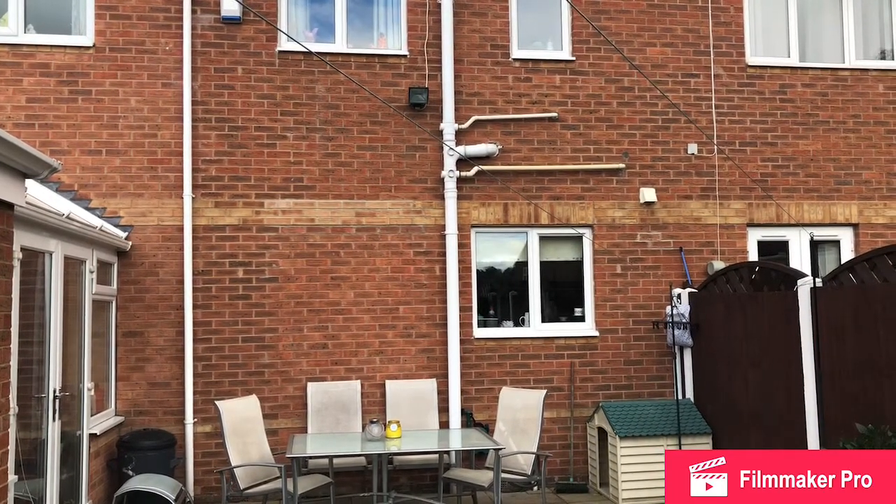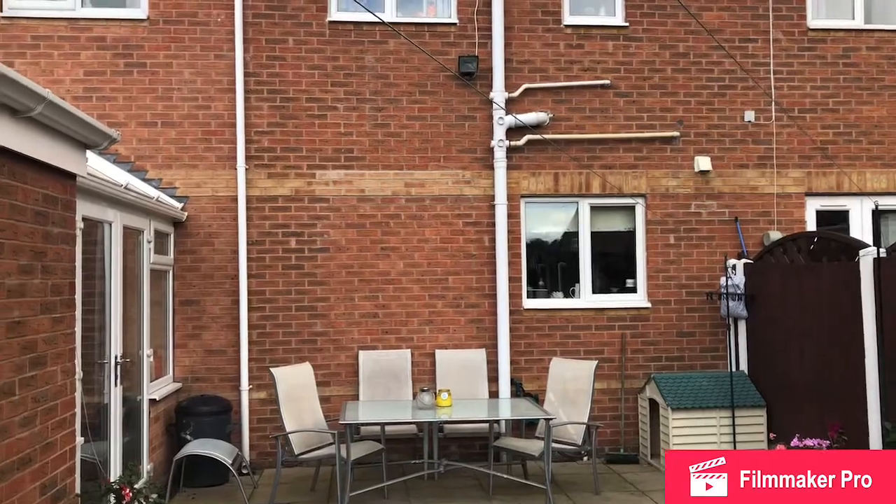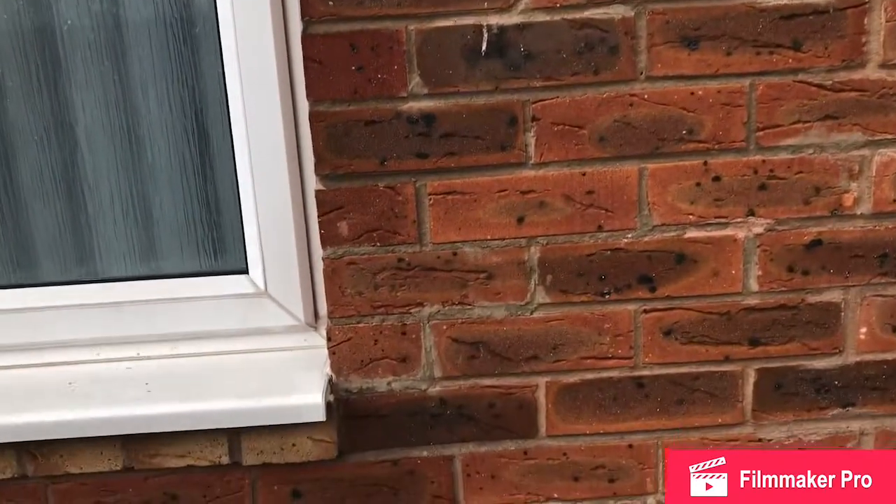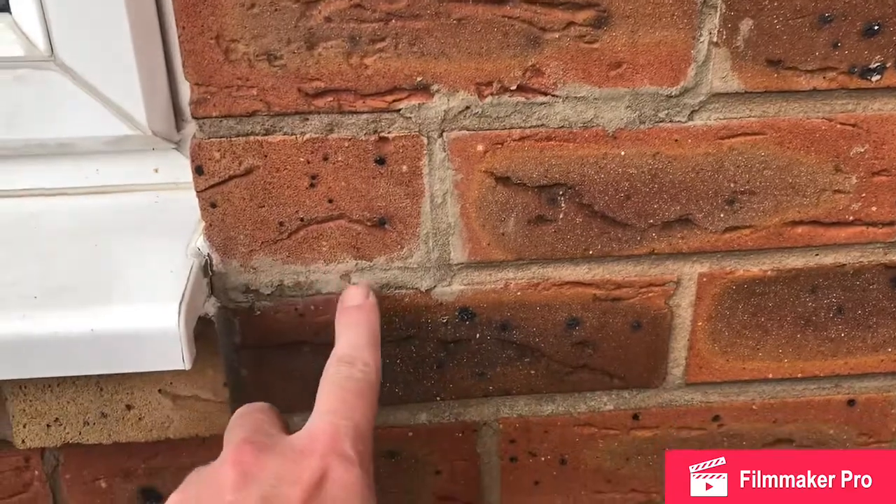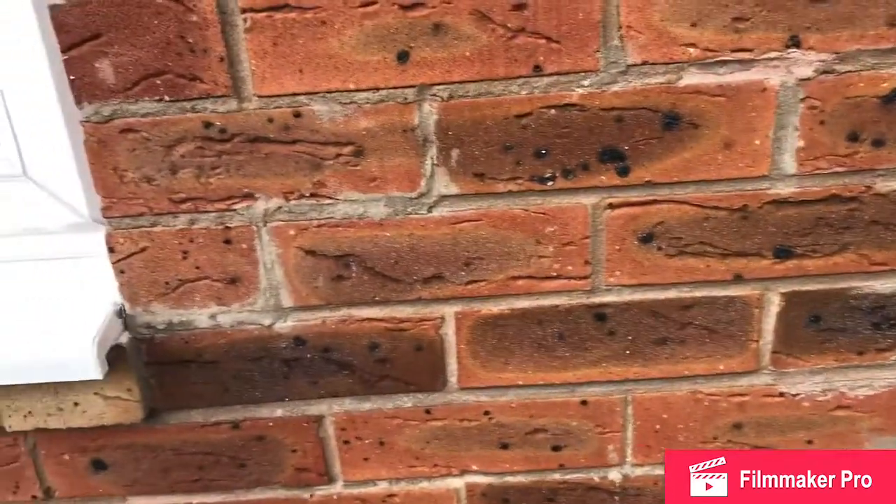So the first thing I did check was brickwork. Any gaps in your brickwork can induce drafts, let weather in. So I did find a few gaps here, which I've duly pointed in. I know you can see it. It wasn't intended to be an invisible repair.